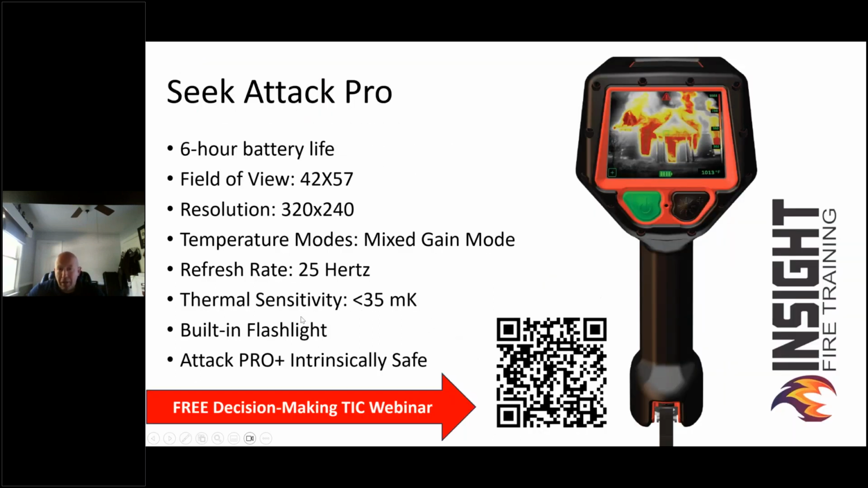This is your standard Attack Pro, exact same features as the Attack Pro Plus, but it doesn't have the NFPA certification and it doesn't have the locking battery. A lot of you would say, well, why does it cost more to buy an NFPA just to get the sticker? Well, if you look at what they've got to go through to get that certification, it's quite expensive.